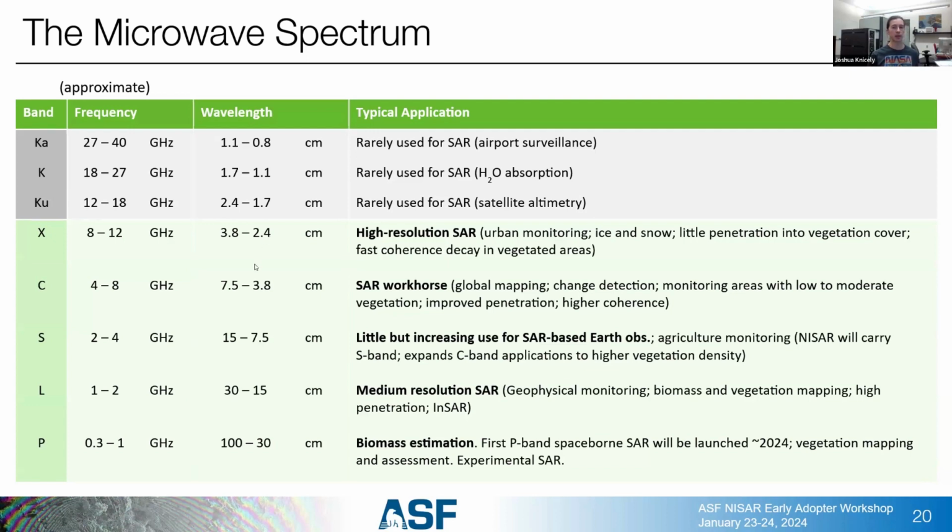The two most common that get used, though, are C-band, which is about 6 centimeters. This is what the Sentinel-1 systems are, and they're amazing. And then we have L-band, which is about 20 centimeters in wavelength. The NISAR system is going to have an S-band on there, which is pretty cool. That's going to give us another wavelength to look at. And when we have more wavelengths, we can get more information.